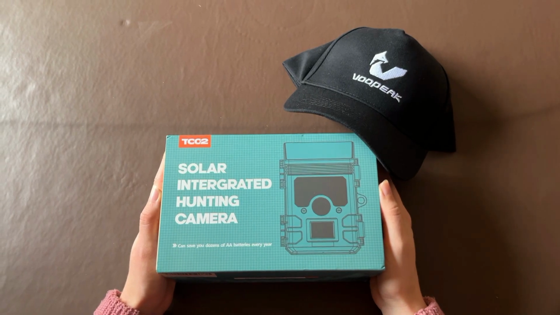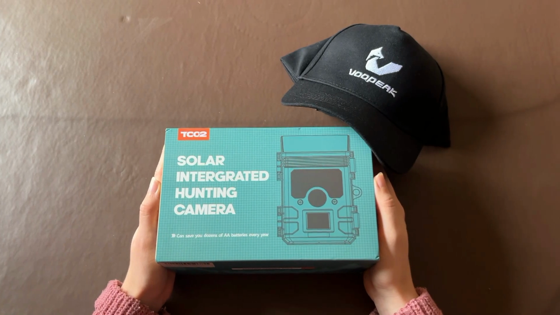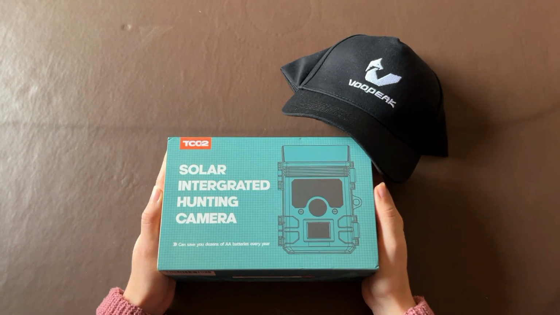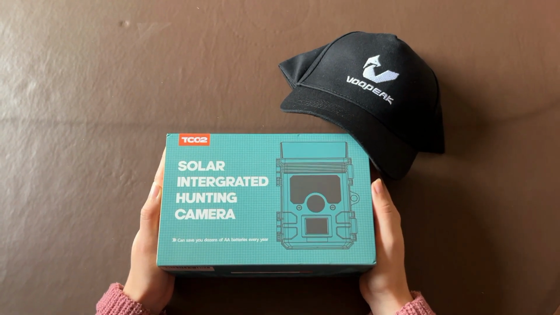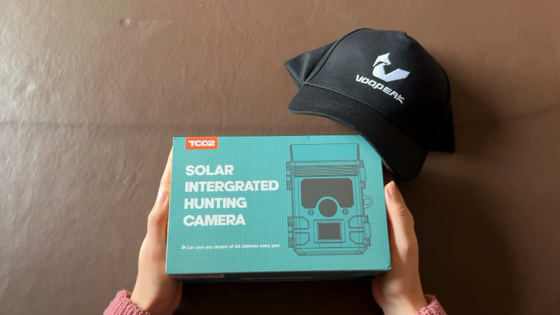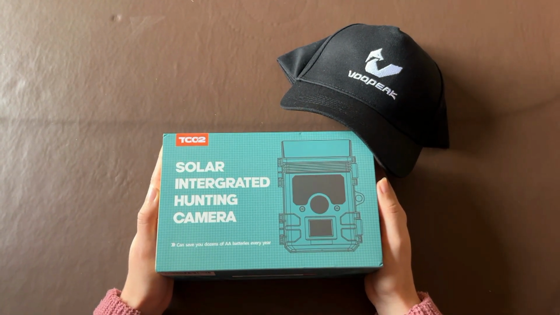As you can see from the footage earlier on in this video, we've had the TC02 camera out in our meadow location for the last 3 weeks, and we've got a lot of footage from it. While the camera was out in location, we used the solar panel function for the battery without any AA batteries as a backup. While the camera was out there, the weather was quite cloudy and grey. However, in spite of this, the solar panel battery lasted a really long time, and we didn't see it go below 80 or 90% at any point, which is really good.